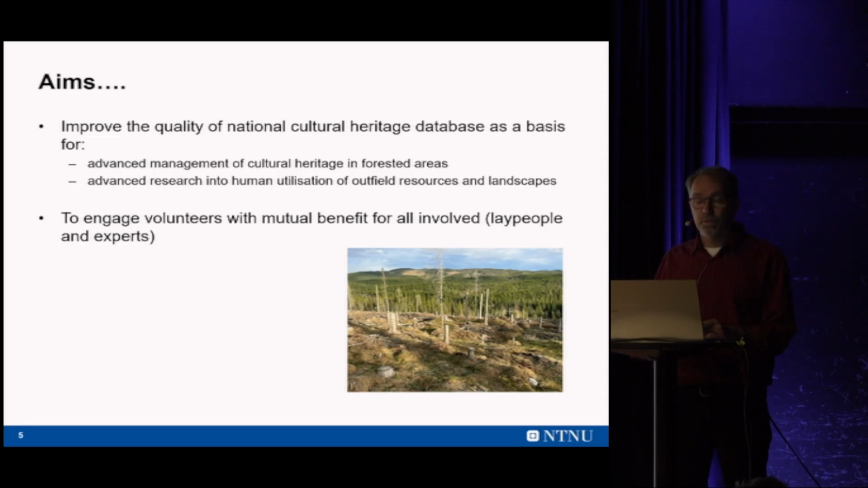So our aims were to improve the quality of the National Cultural Heritage Database as a basis for advanced management and for advanced research into people's use of forested areas and outfield areas. And of course, we also want to engage volunteers. We saw that as a mutual benefit for all involved, for both the non-experts and for us as experts.